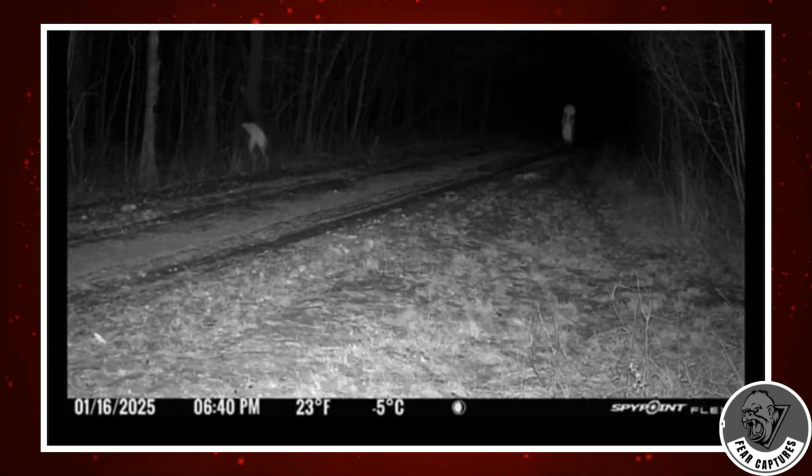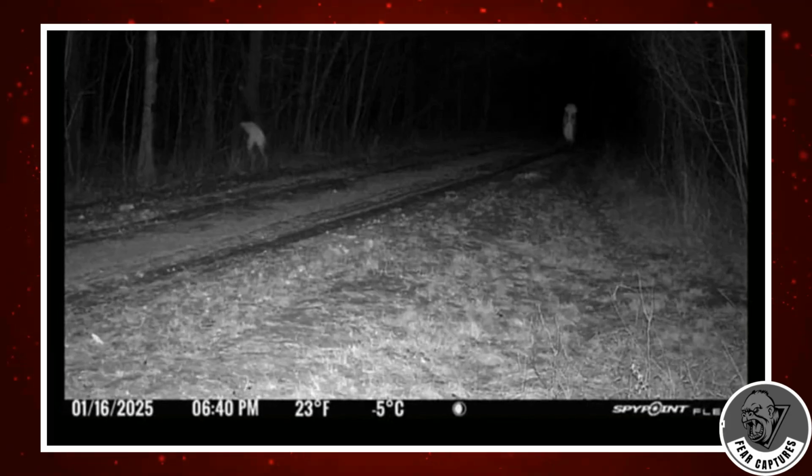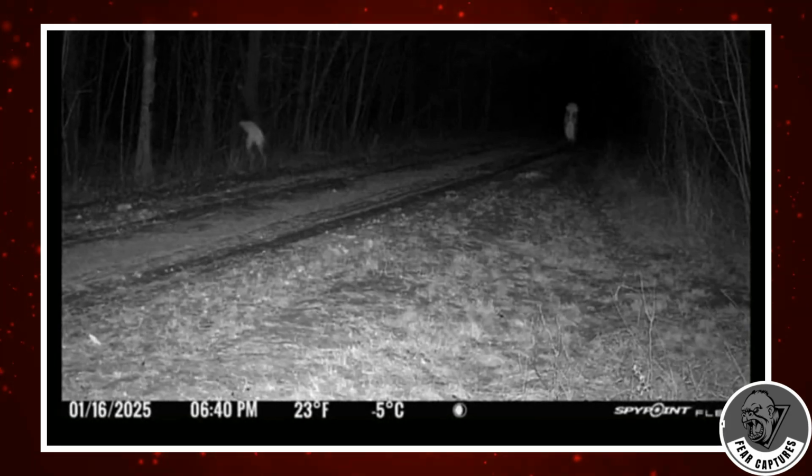Those familiar with the Fresno Nightcrawler phenomenon will instantly recognize the unnerving silhouette. Long, spindly legs, a torso that seems missing, and a strange mechanical glide that defies natural movement. It's as if the bottom half of a deer decided to walk upright, alien and unsettling in every way.